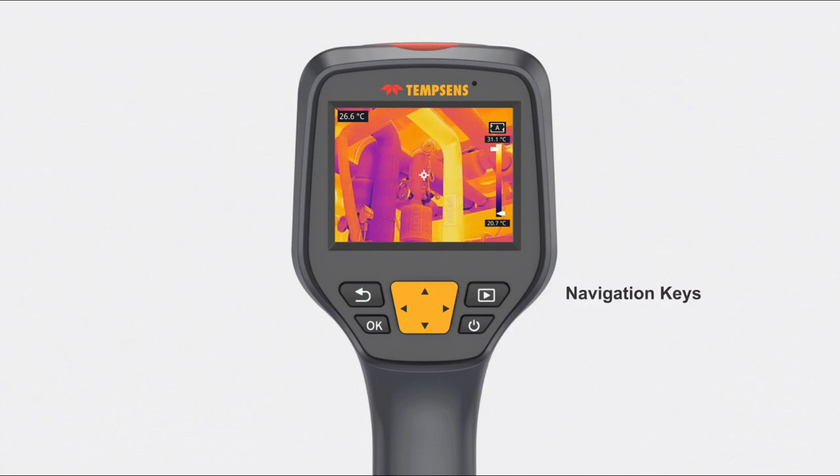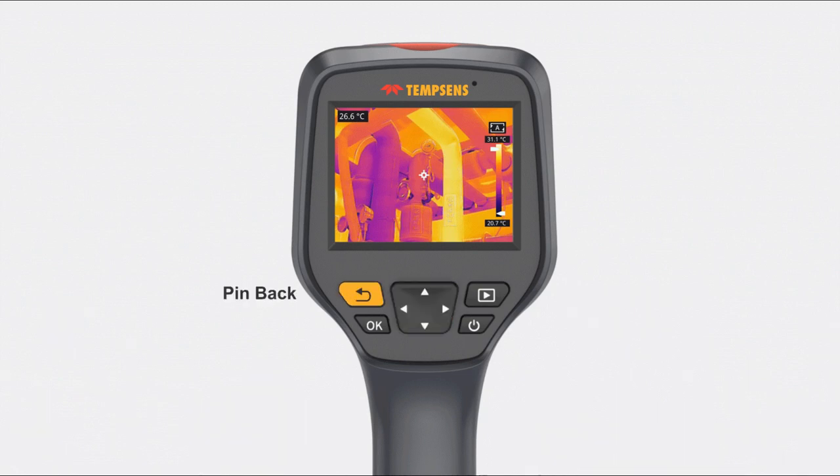Navigation keys. Up, down, left, right, to navigate in the menu. Back key, to go back to the previous menu or cancel. Confirm key, to select a particular menu feature.